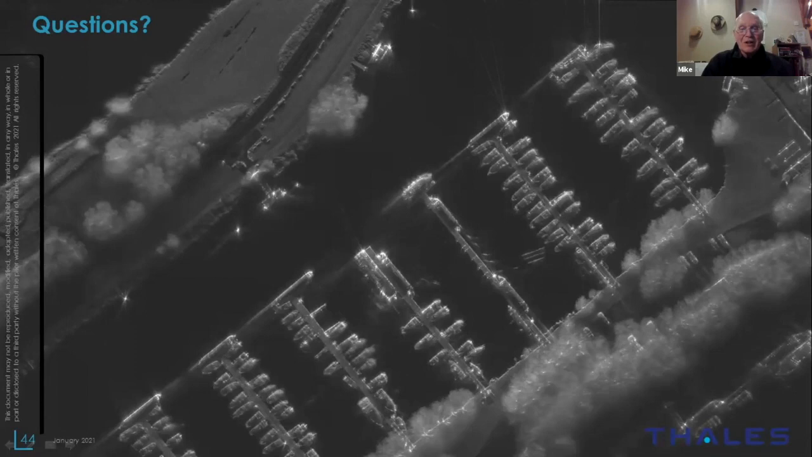Next one is from an anonymous attendee. Could this radar be used from the ground, and at what range could it operate out to?